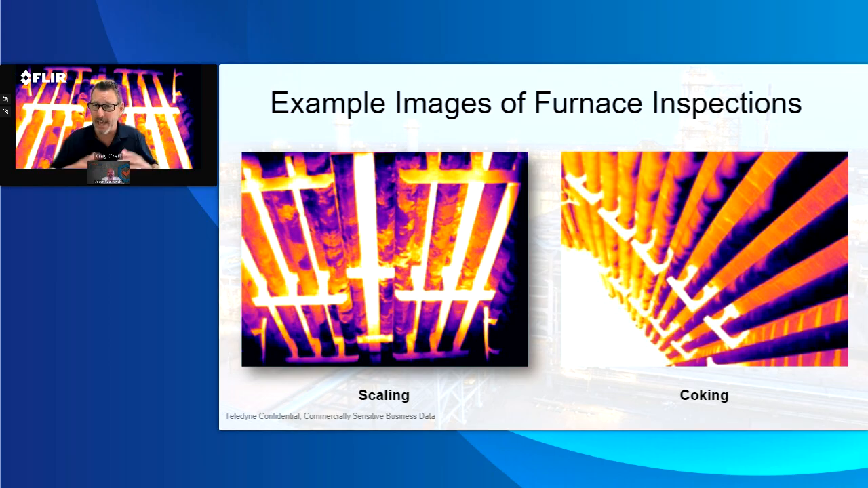And that would be kind of the external temperature issue. The inside is going to be because of buildup, right? I believe on a simplistic point, the coking is just buildup. At least I think that's kind of what I've seen.